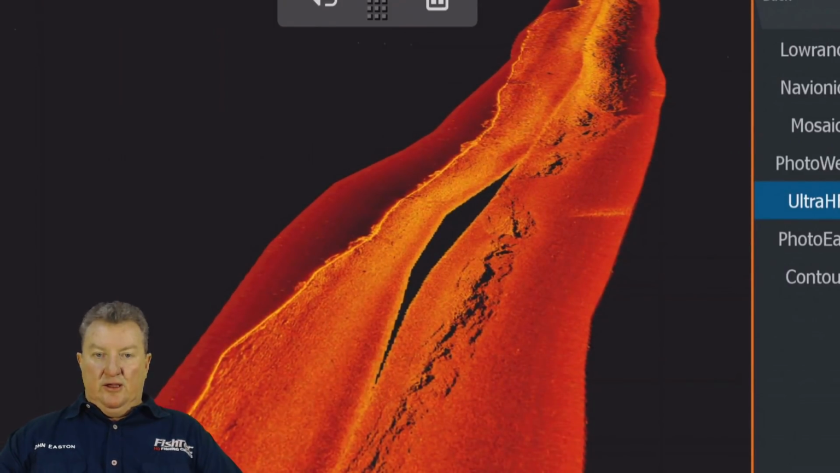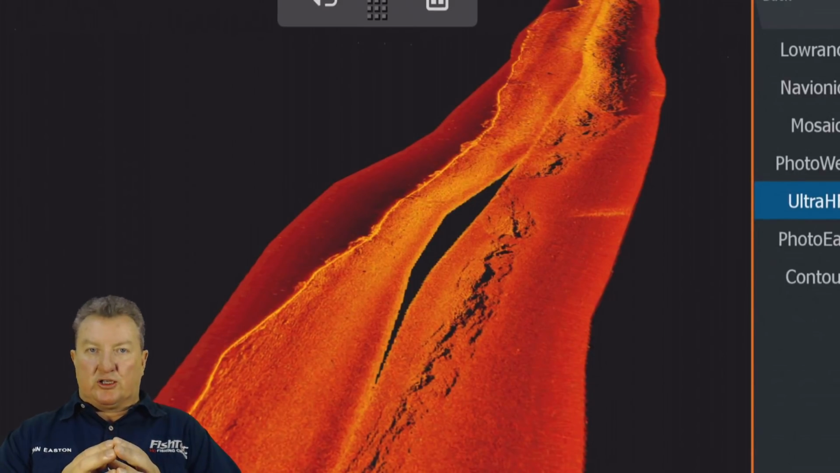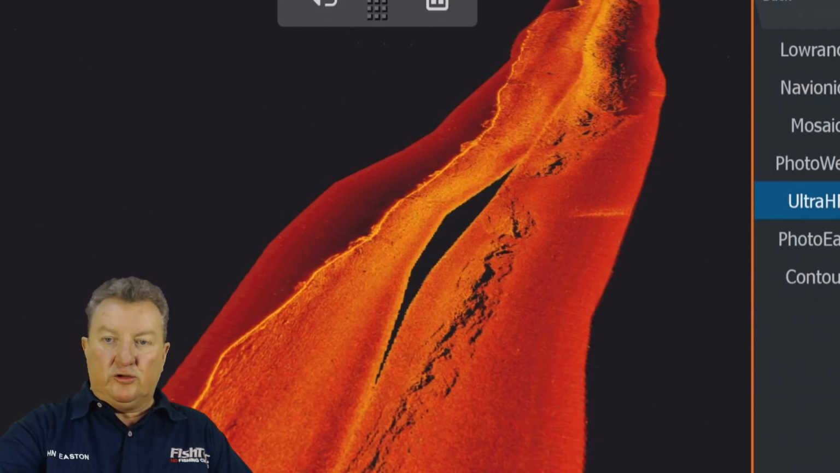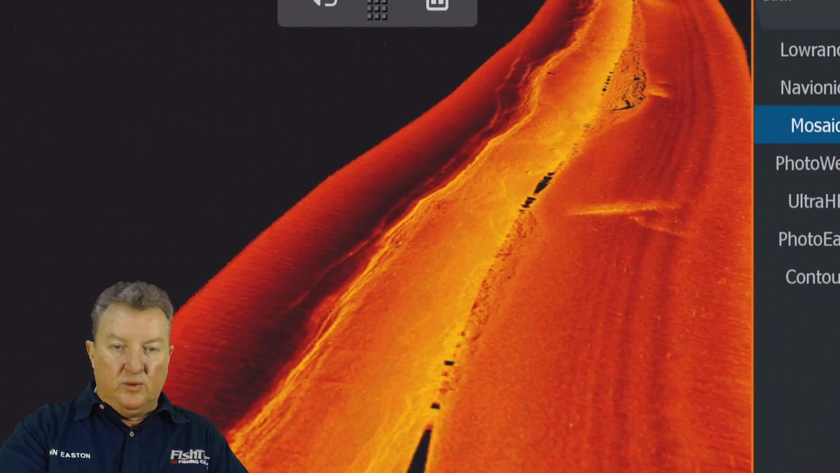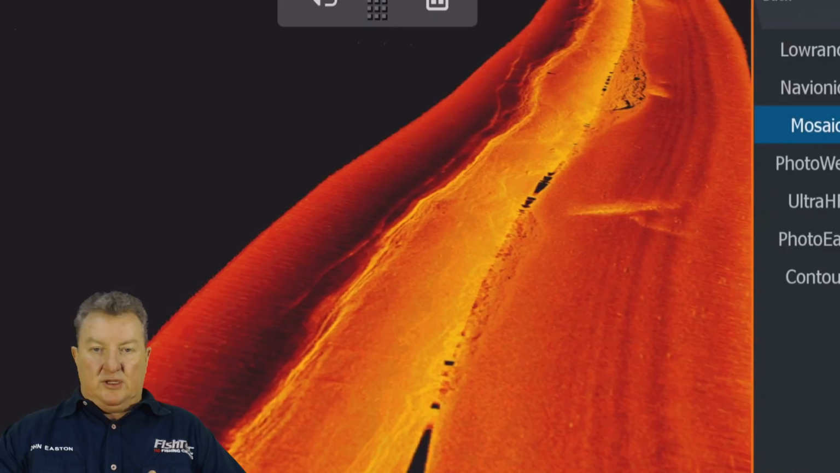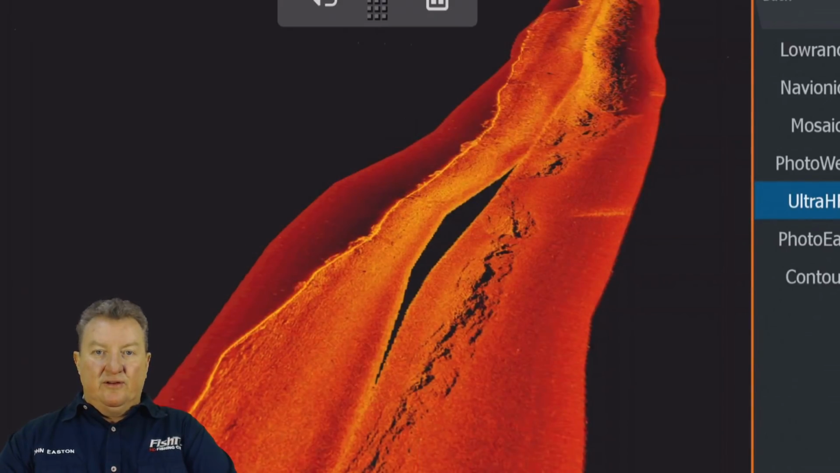Look at the detail. It's not just finding a special spot, but finding something special on top of that special spot. You can always go back to the Mosaic and see what was further out in case we missed something. But this spot that we're looking at right now, can you see the difference between 455 and Ultra HF? Guys, that is a massive difference.